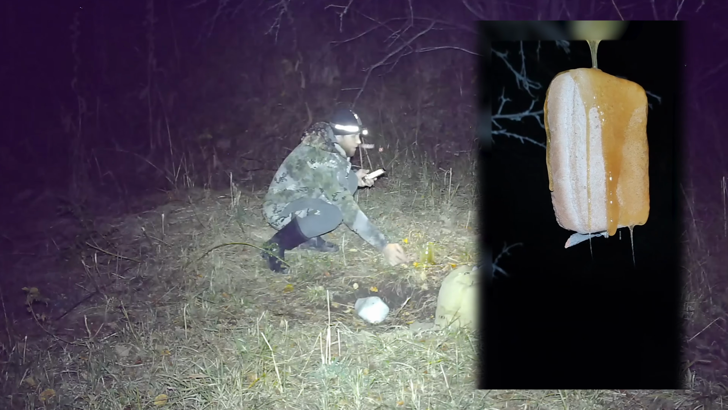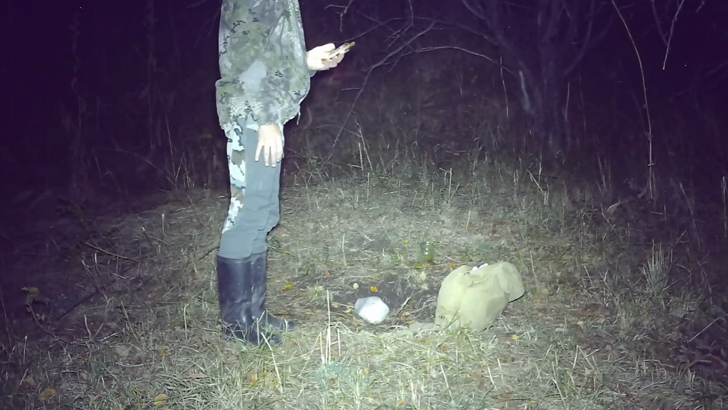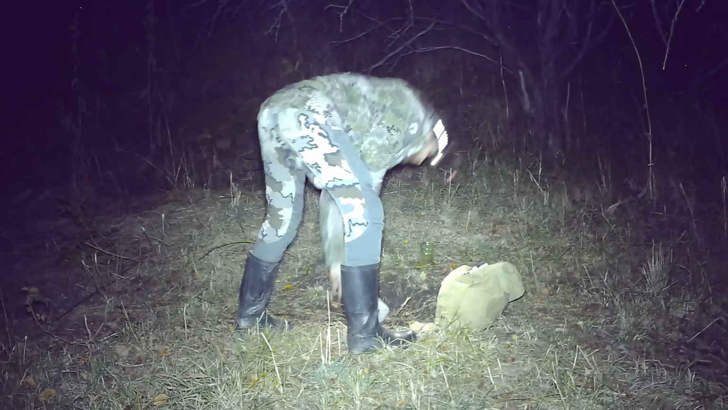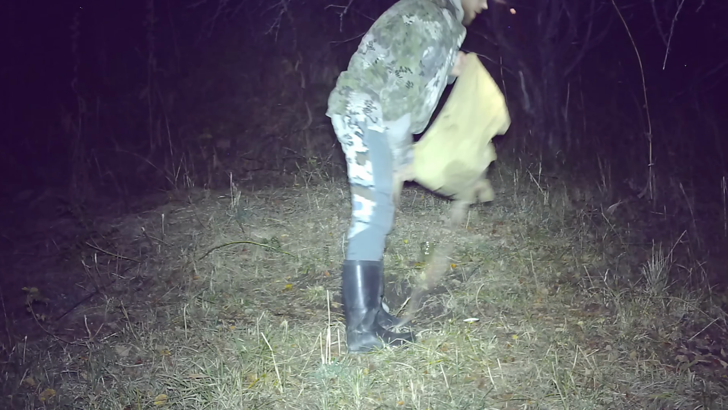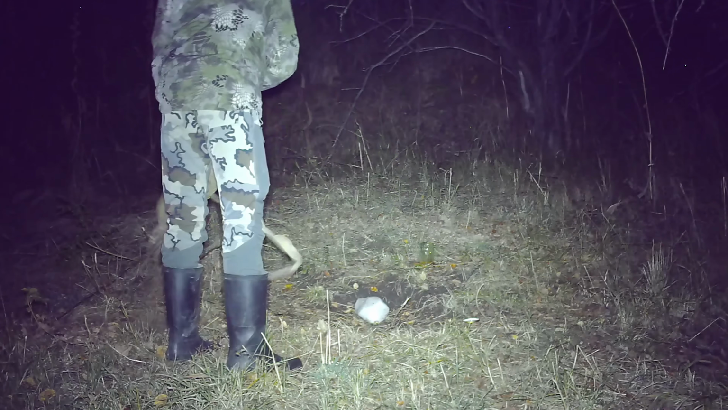I'm leaving it all for him. Let's see if he likes it. And here's another batch of acorns for the boar and his buddies.